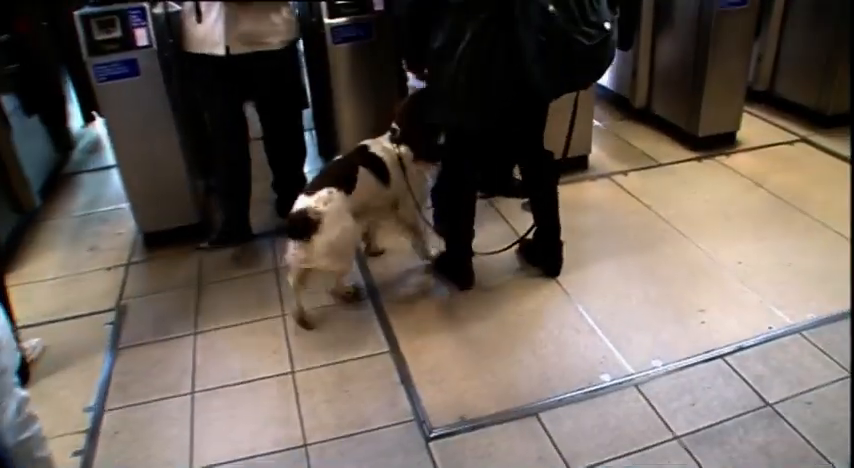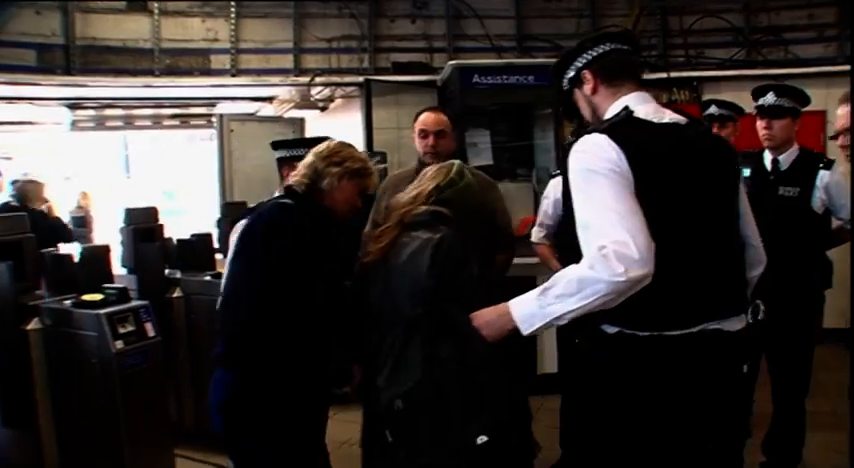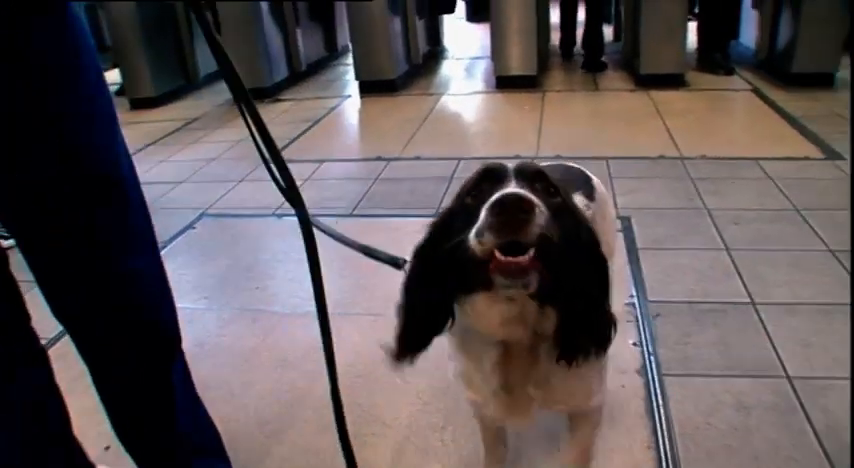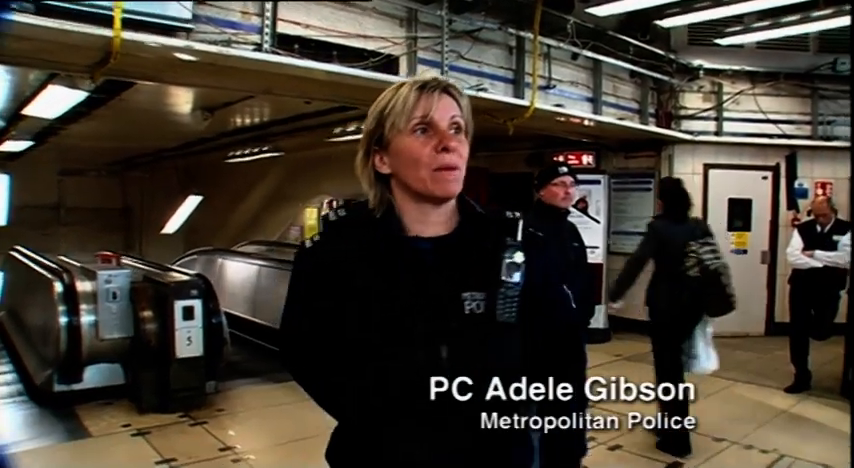They may only have come into contact with them. Okay. He's a drugs dog. Oh. Okay, he detects drugs. Do you have anything on you shouldn't have? Okay, just going to go off for a search. Thank you. It's the job of PC Gibson's fellow officers to carry out searches to find out what Vinny's nose has detected. Since cannabis was upgraded to a Class B drug, London's police are now taking a harder line on its use. Fines are routinely issued during operations like this. Obviously, the vast quantity of people coming through are genuine commuters.